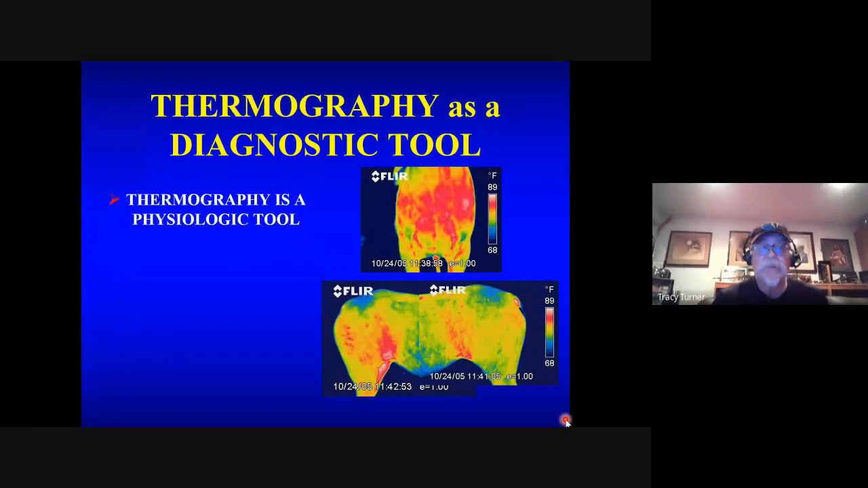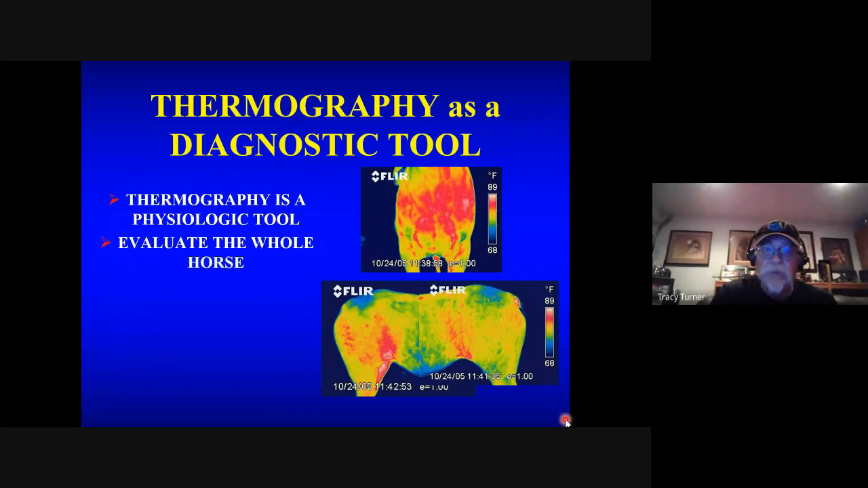Other things to consider: when you consider thermography as a physiologic tool, you're evaluating the whole horse, not necessarily just one limb. And as you start to evaluate the whole horse, you get this whole concept about how the horse is using itself. So here I've just shown you a horse with a hot left shoulder, and its diagonal hip. You can see increased heat in that hip, showing how the way the horse moves, the diagonality of a lot of these problems.